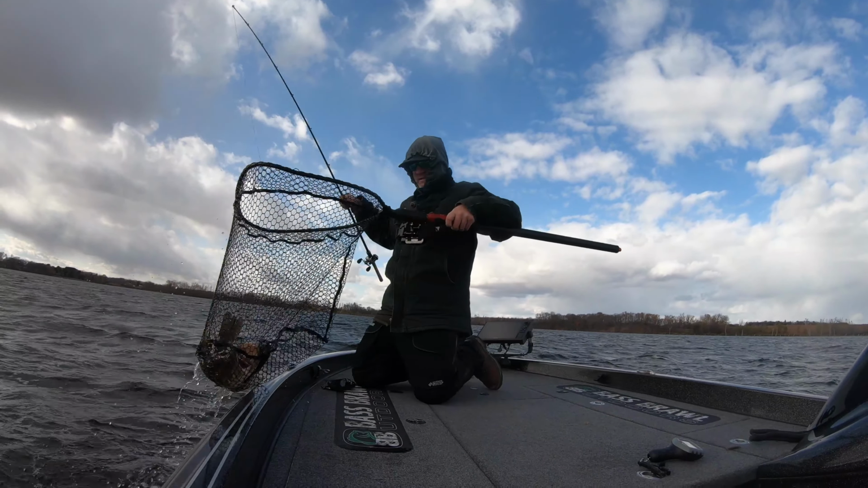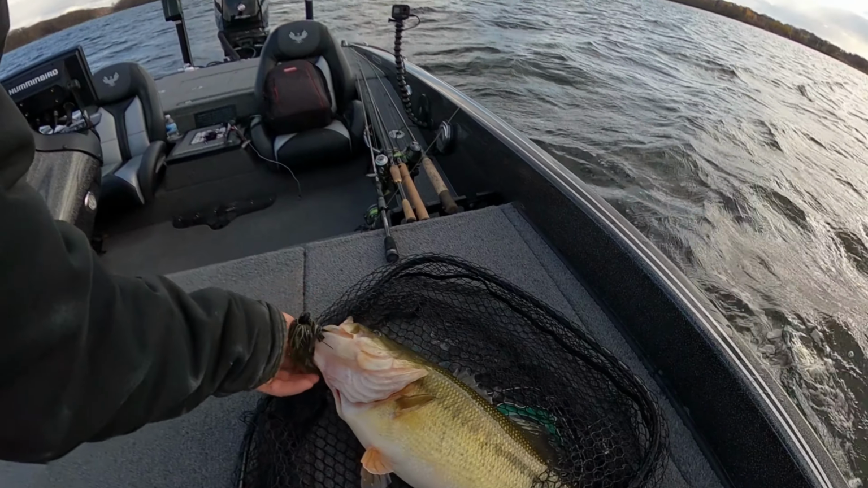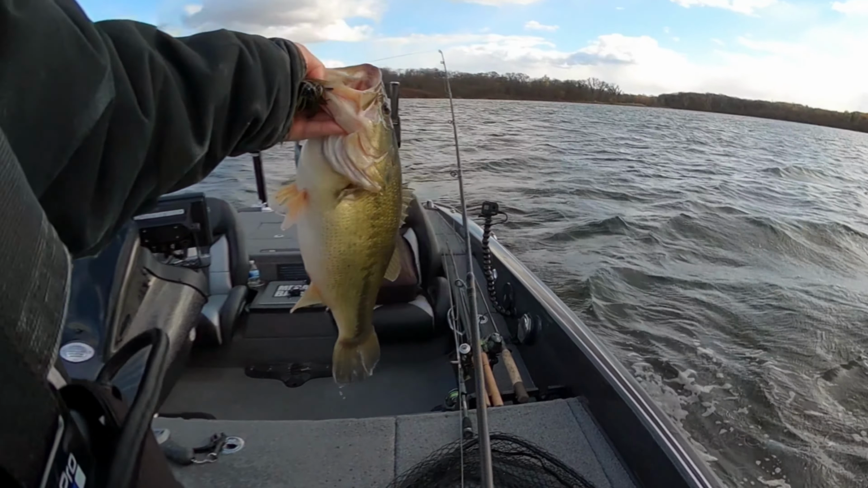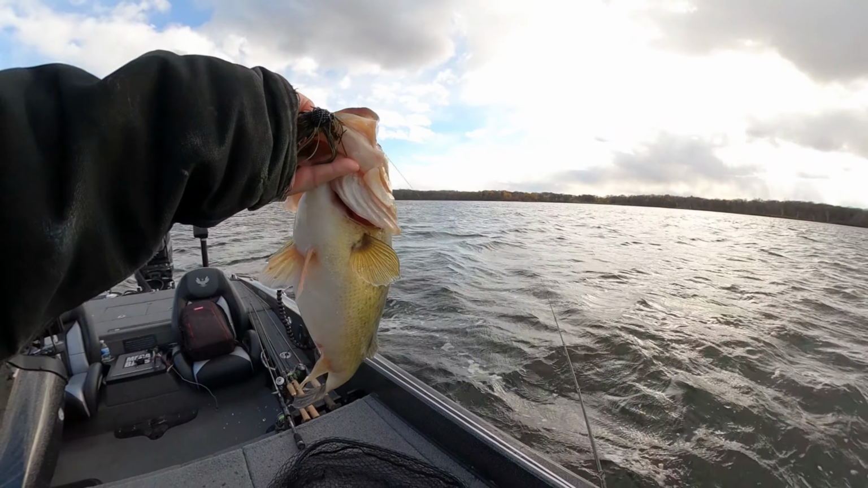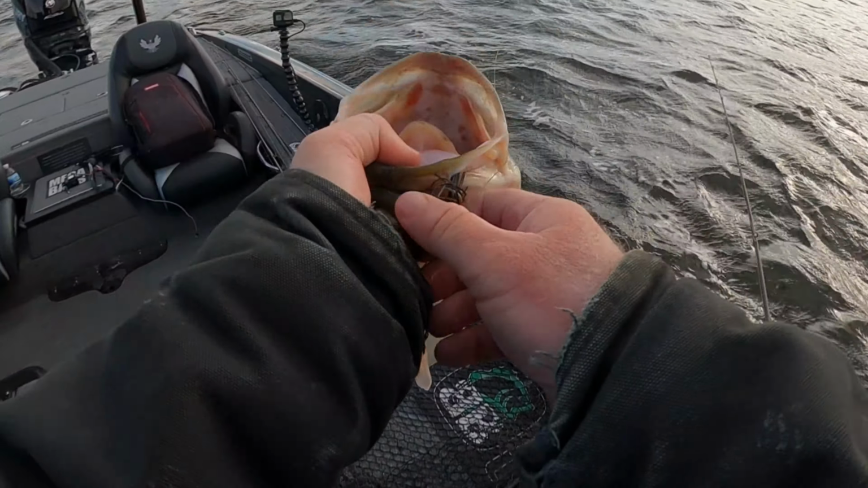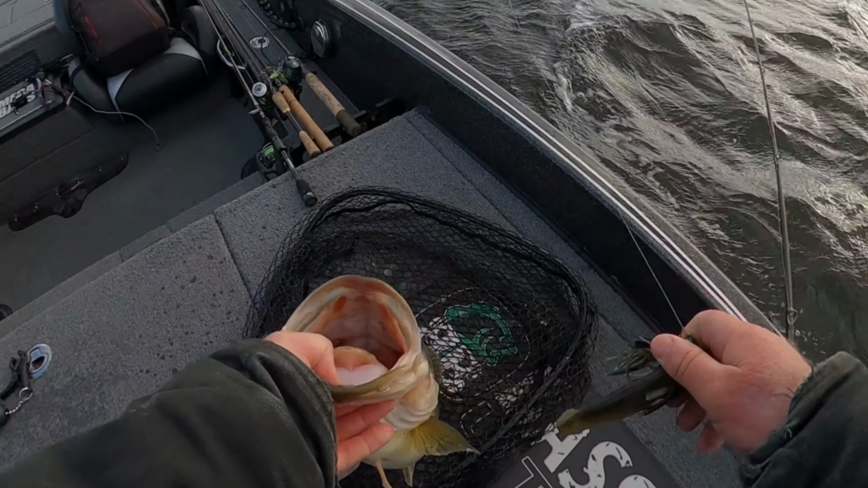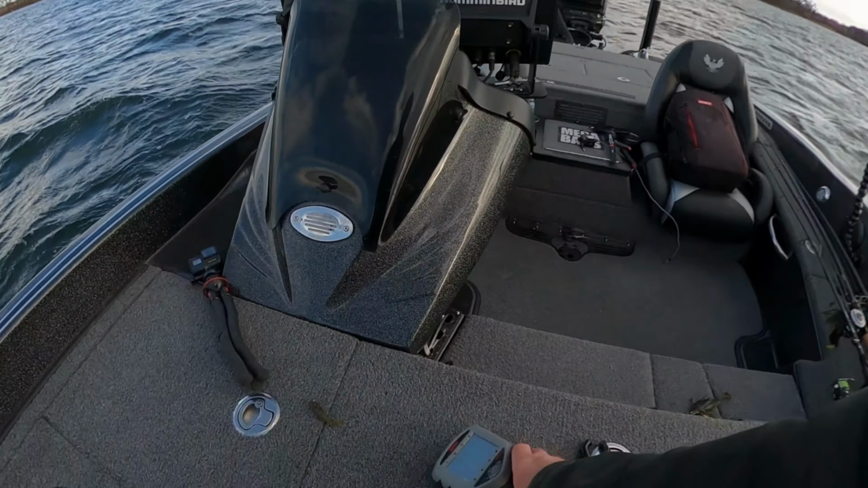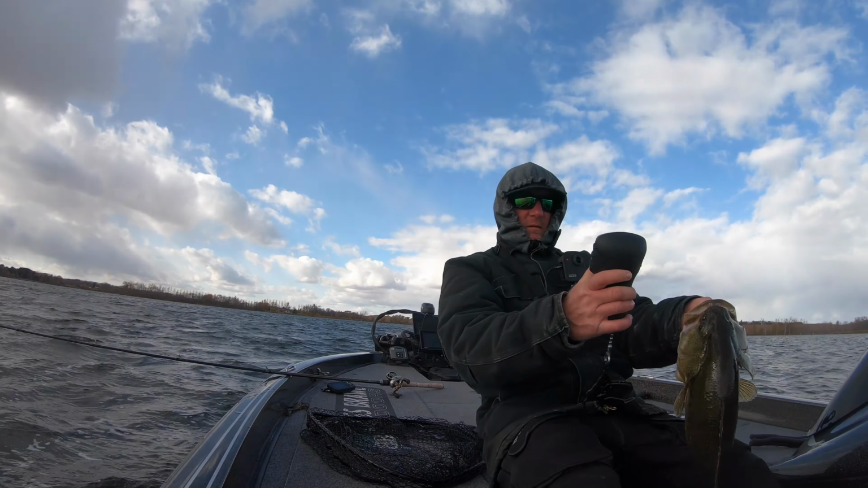Oh, that's a nice one there. Roofed off. Oh man, that's a solid fish. When you pick them up and their belly is that fat and they're built like that, oh, solid fish. Looks like we're gonna do a little culling with this one.